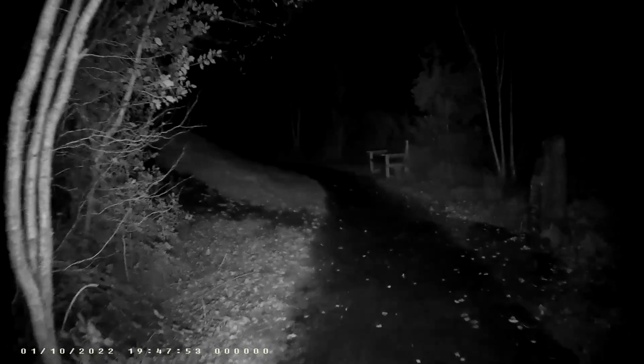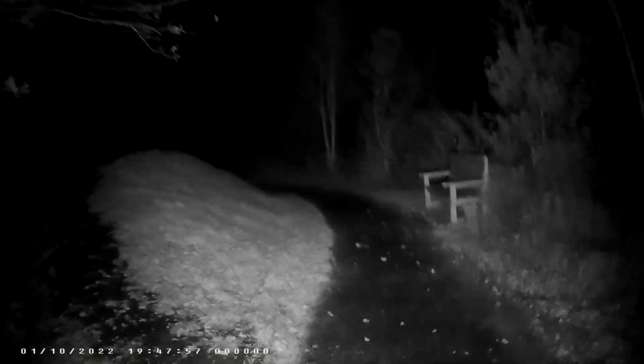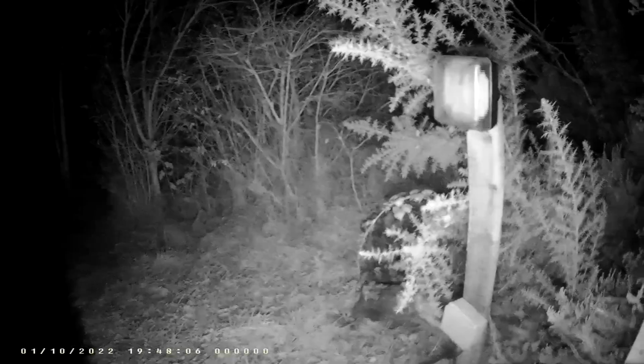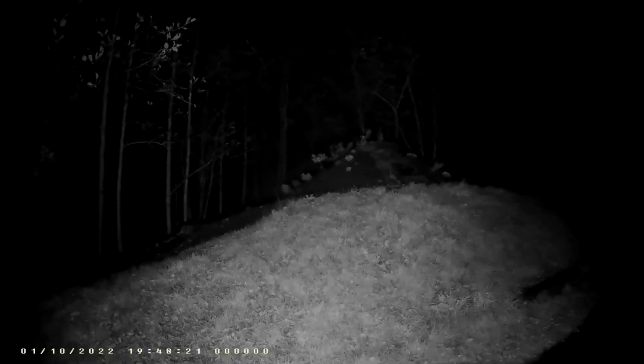Another seat, I'm going to take the opportunity to sit on it because I'm crocked. You see there's the lights and stuff. We are in County Mayo, according to this, because right in front of me is Patrick, which is in County Mayo. I actually used to live near Patrick.